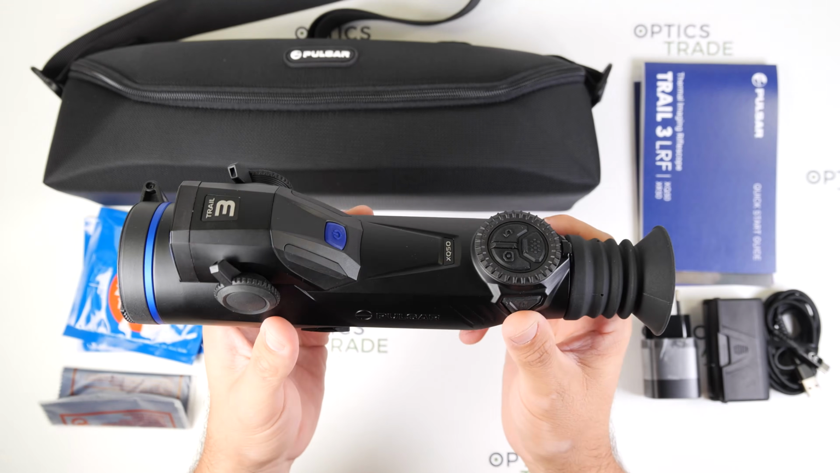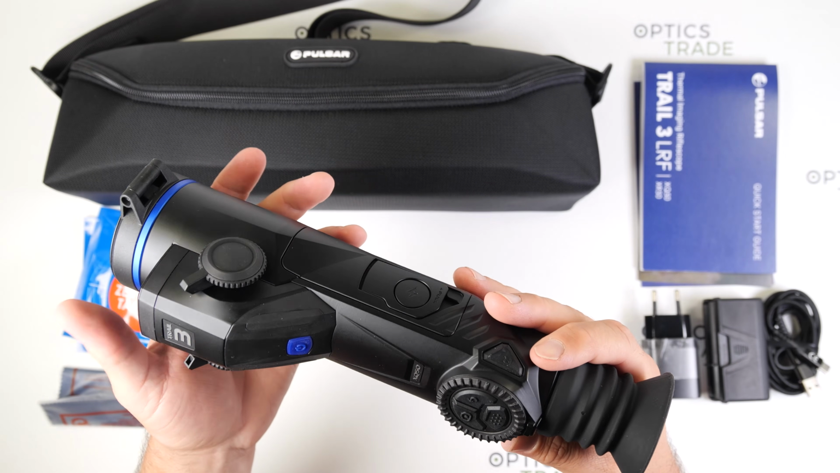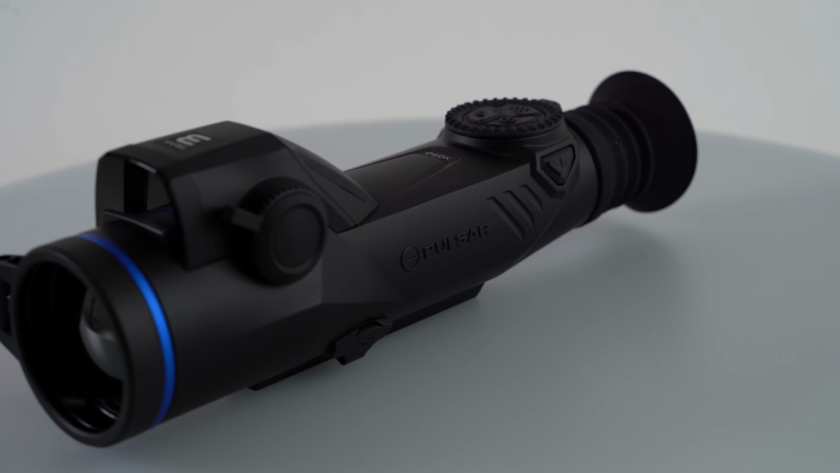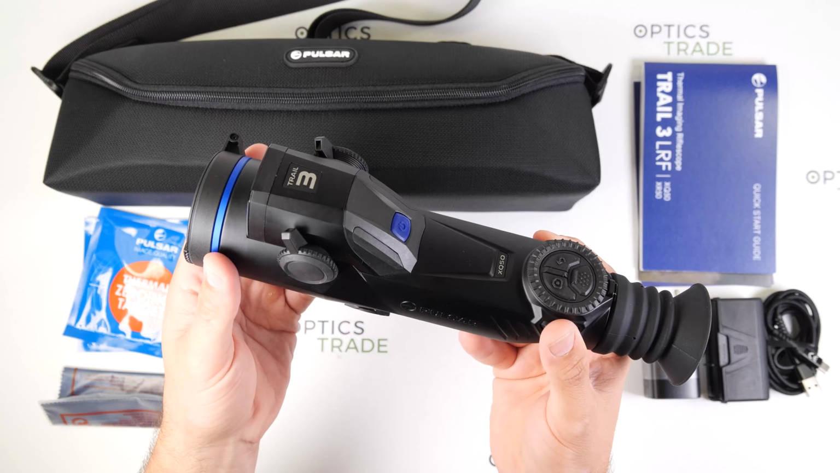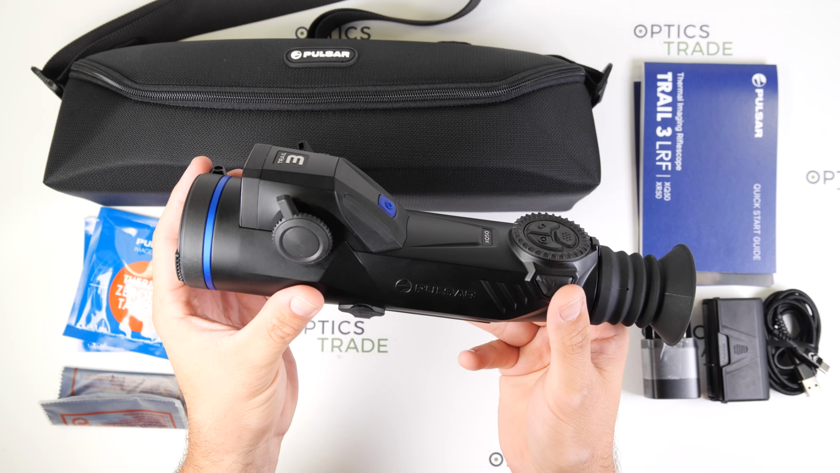Personally, I like the new design. It has a modern, almost sci-fi appearance, as if it came out of a futuristic movie, in my opinion. But it still feels practical, and it is purpose-built for hunting, of course.